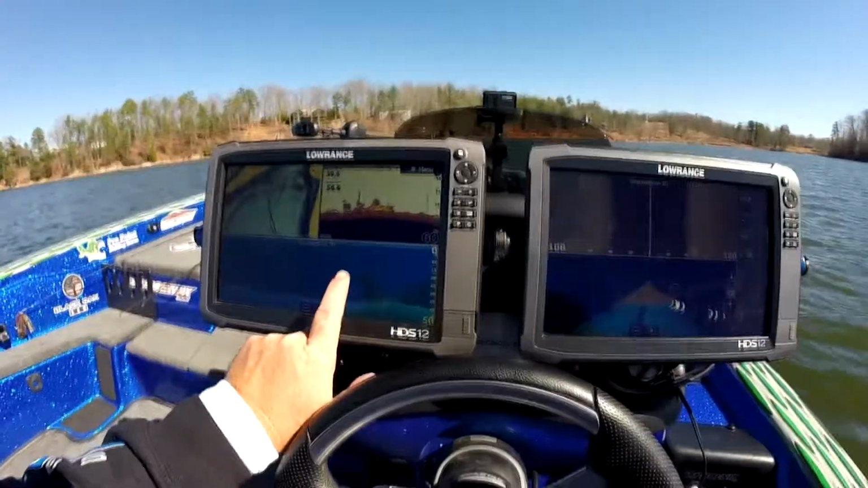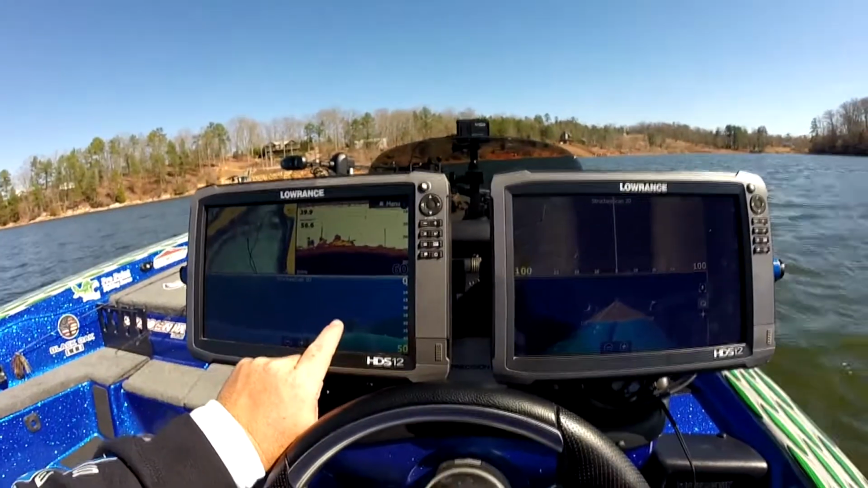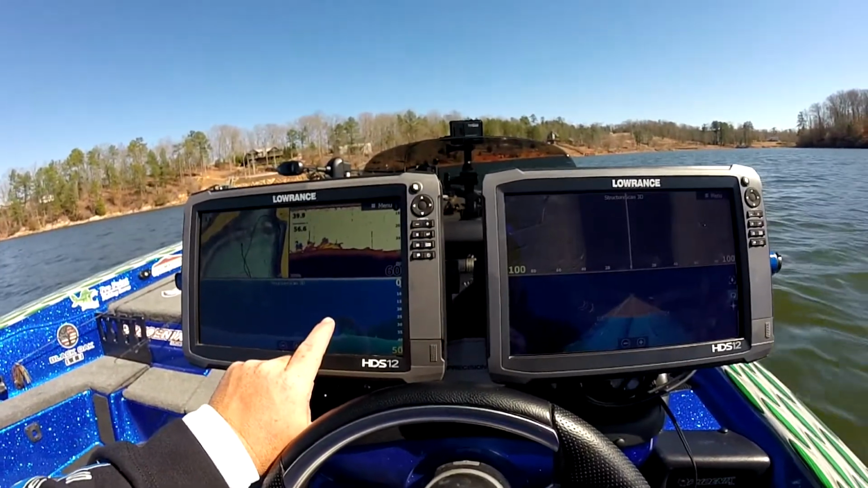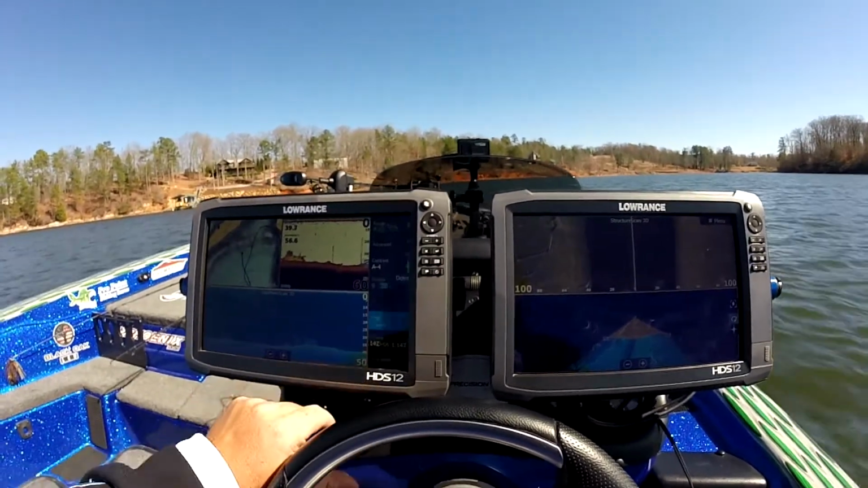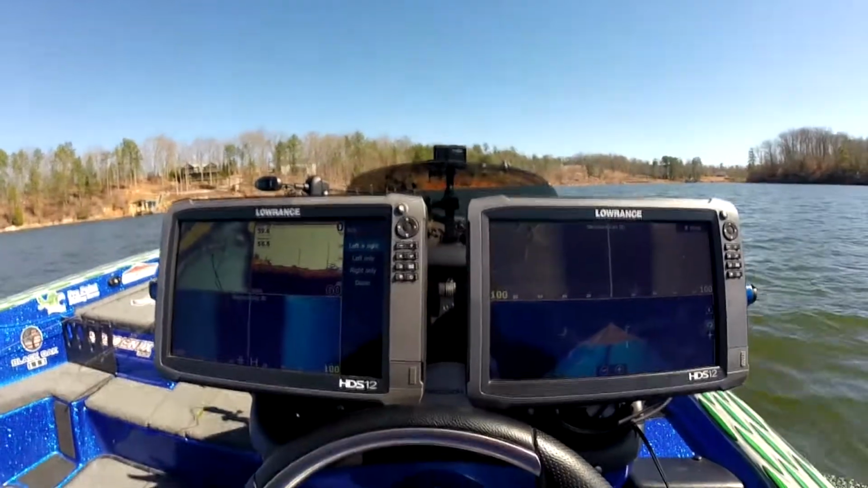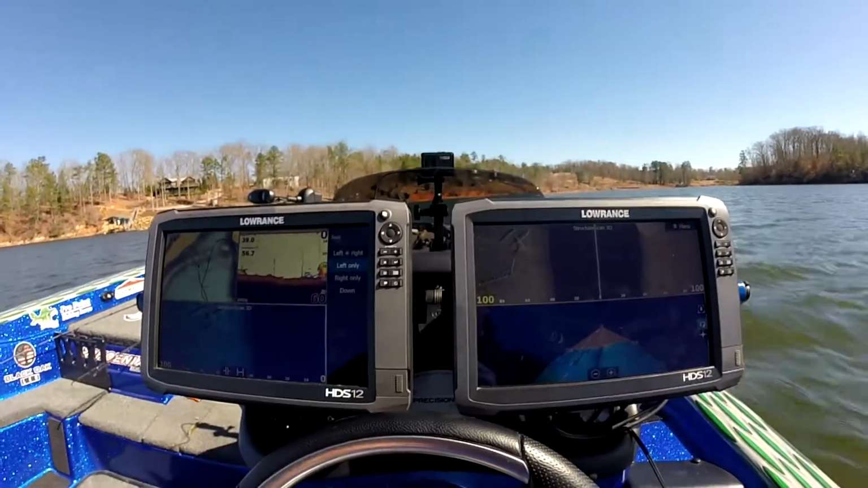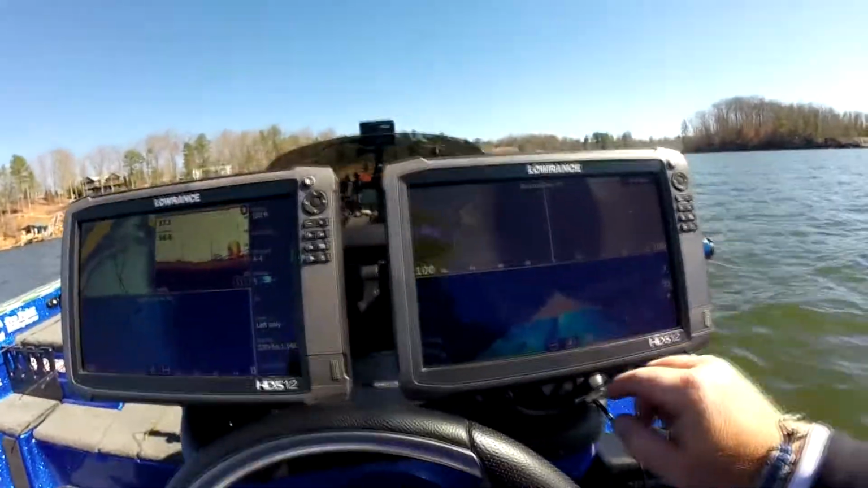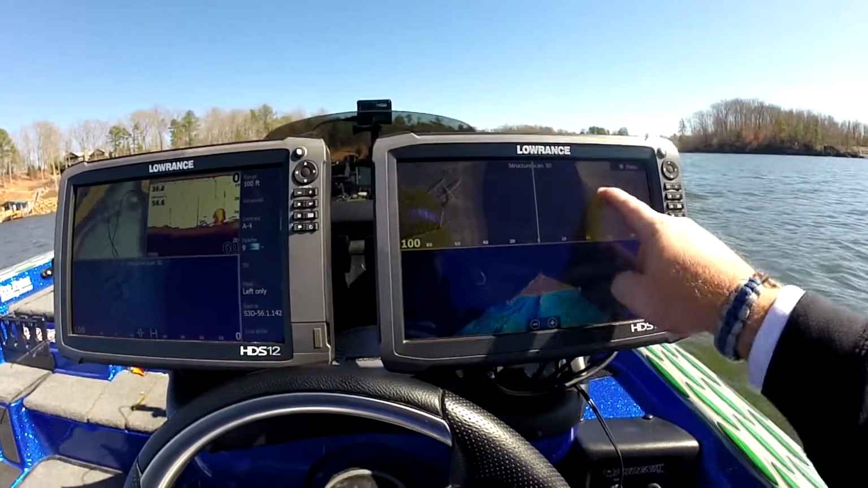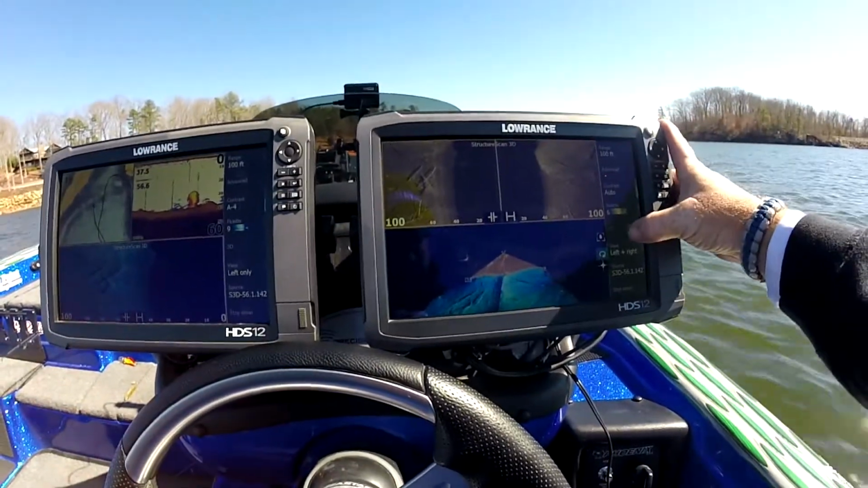So over here on this other unit, what I want to do is highlight the box here, and I want to go to menu, and a view, I want to go to left only. Oh, I'm sorry, I hit left and right. I want to hit left only there. Now on this view here, I want to highlight this, go to menu, go to 3D.